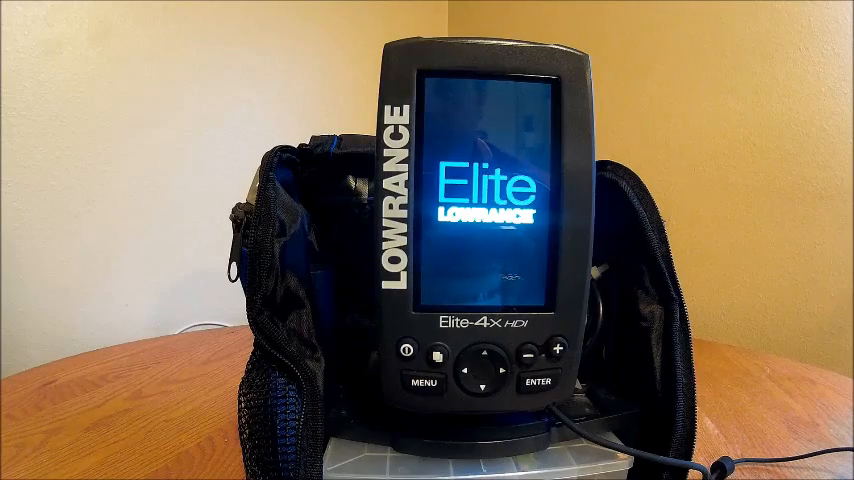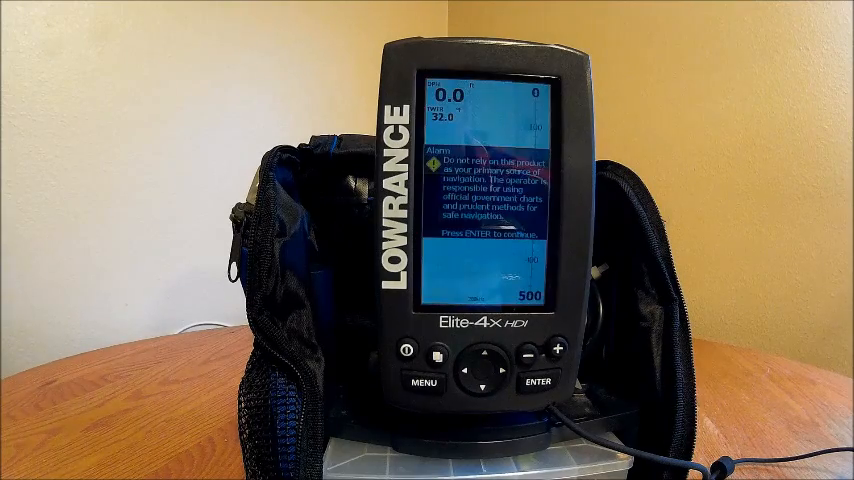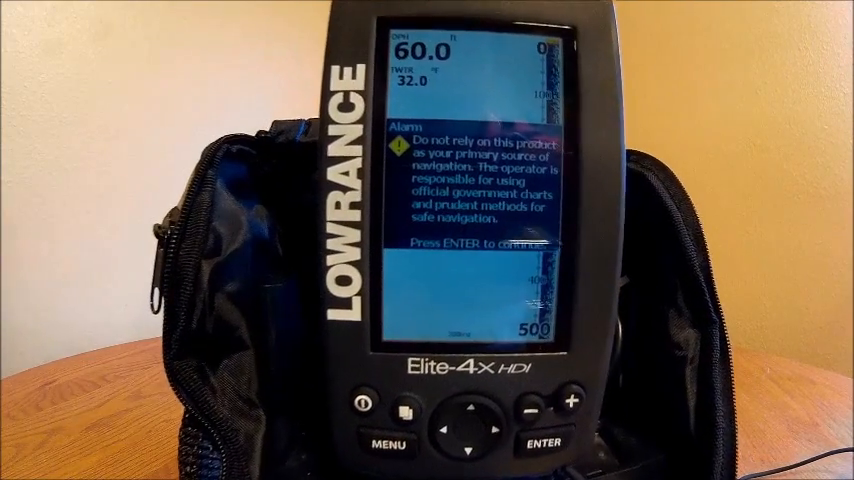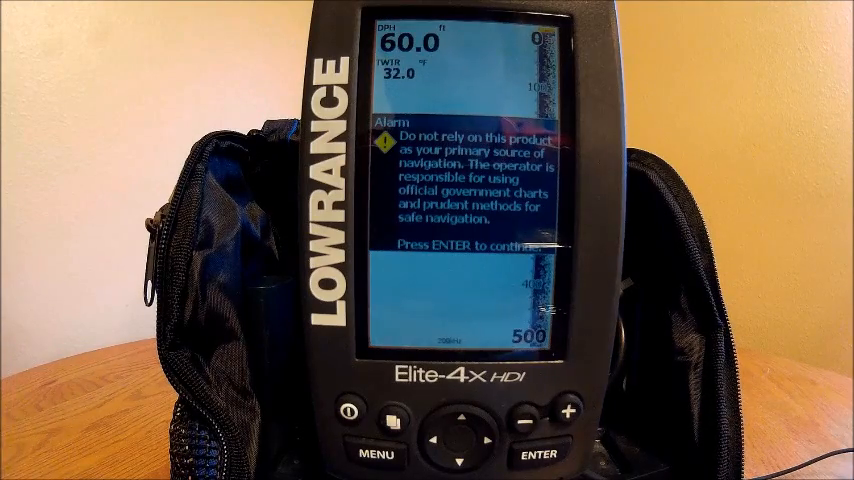It ain't bad though. Before this, I actually had the Vexilar FL8 flasher, and flashers, there's a lot of people out there that swear by flashers and wouldn't get anything but a flasher, and I liked it, but I thought I'd sell that, and I tried this, and it's just something a little new. And I actually like this way more than I like the flasher.